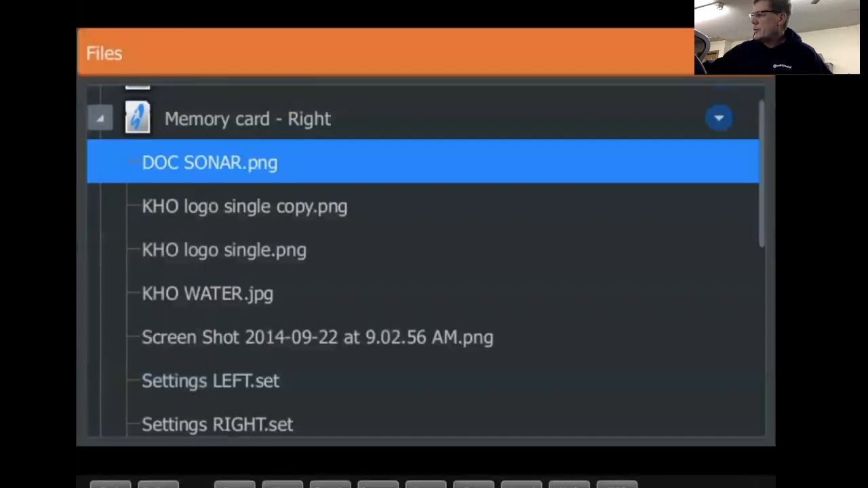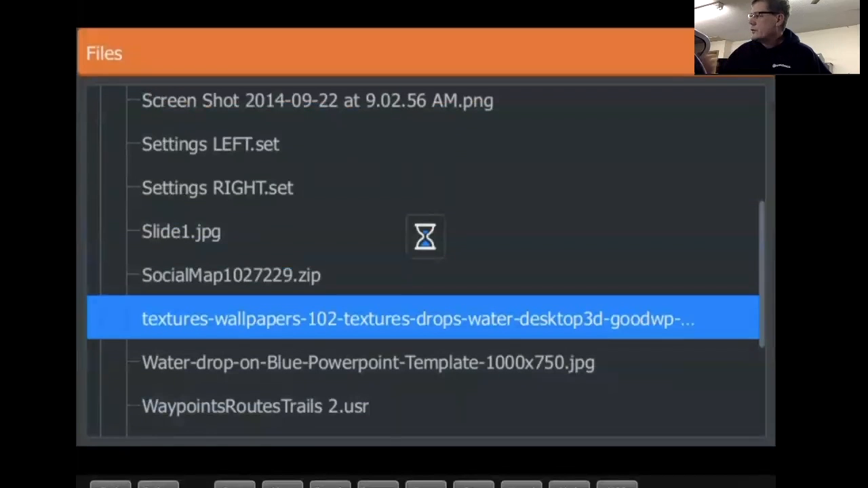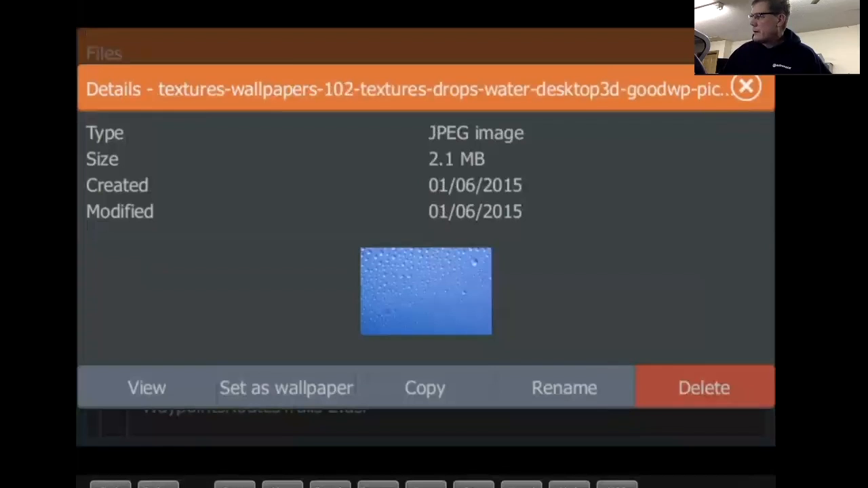There's a couple of factory defaults in here too. So there's water. Here's a couple I got on here. So I got a water droplets background. So the screen always looks like it's wet.